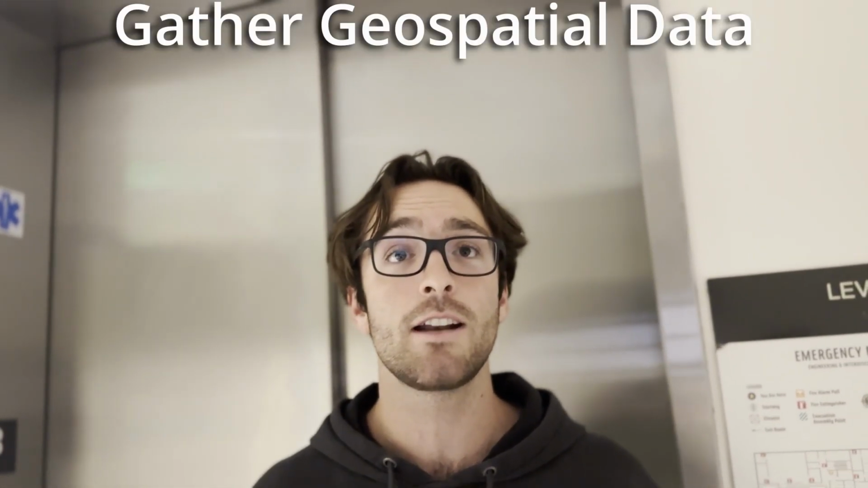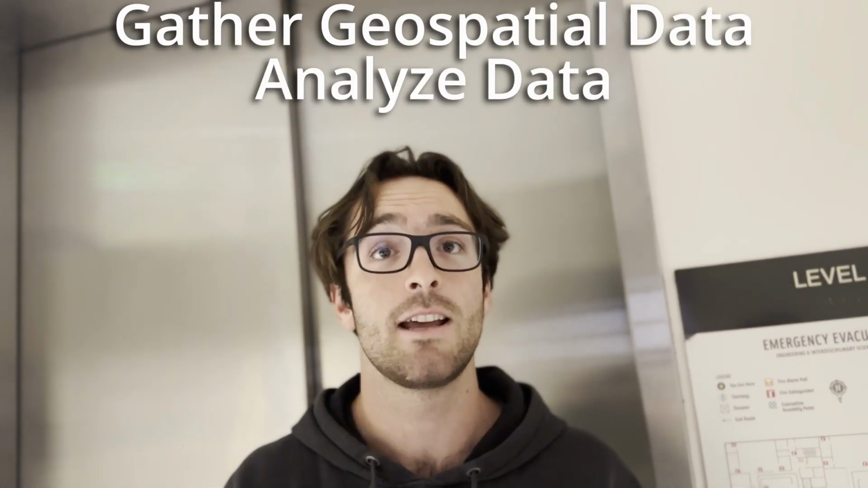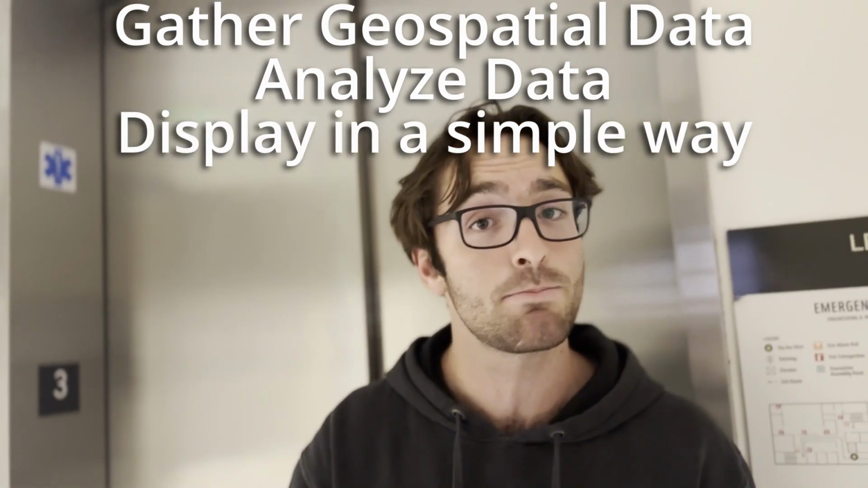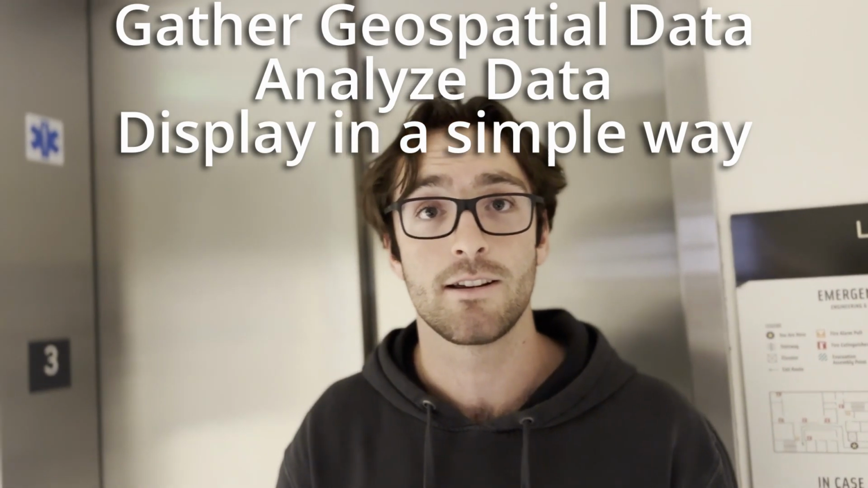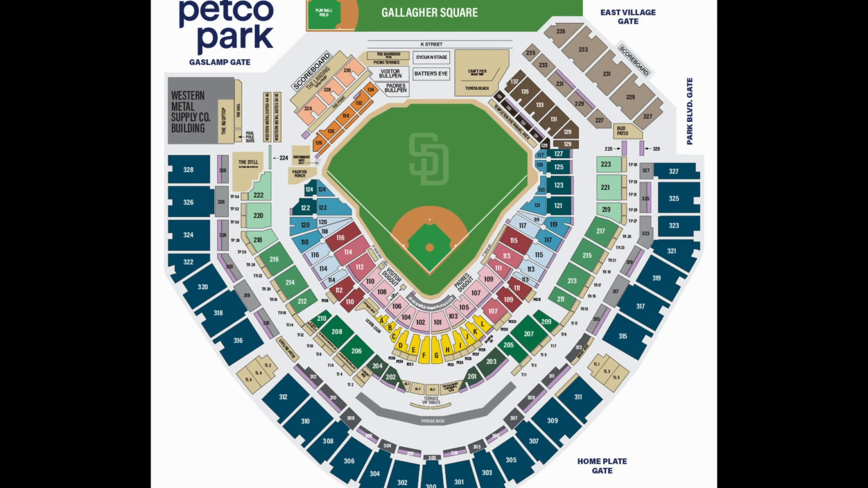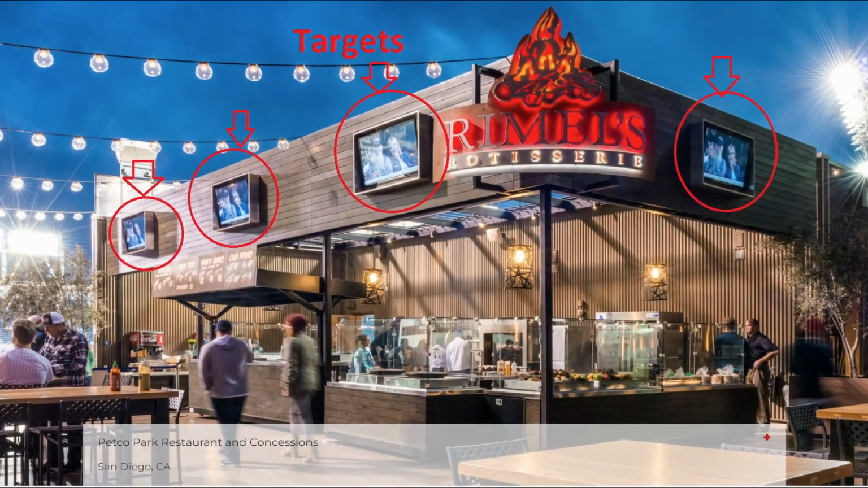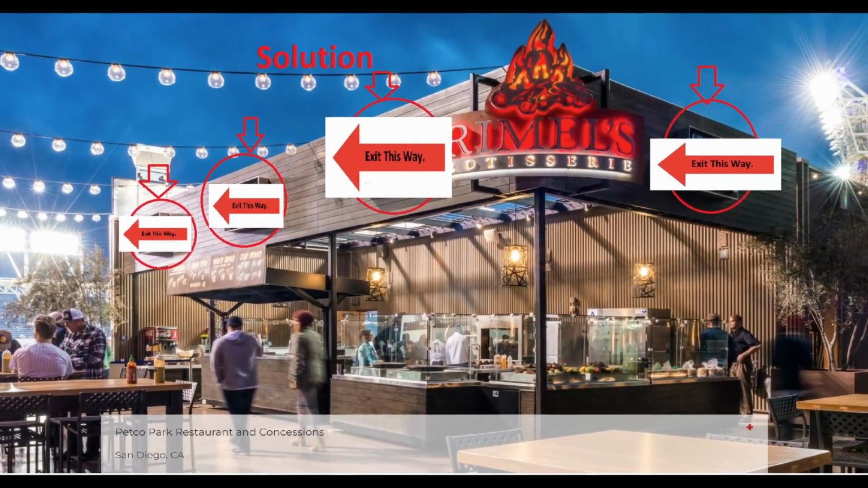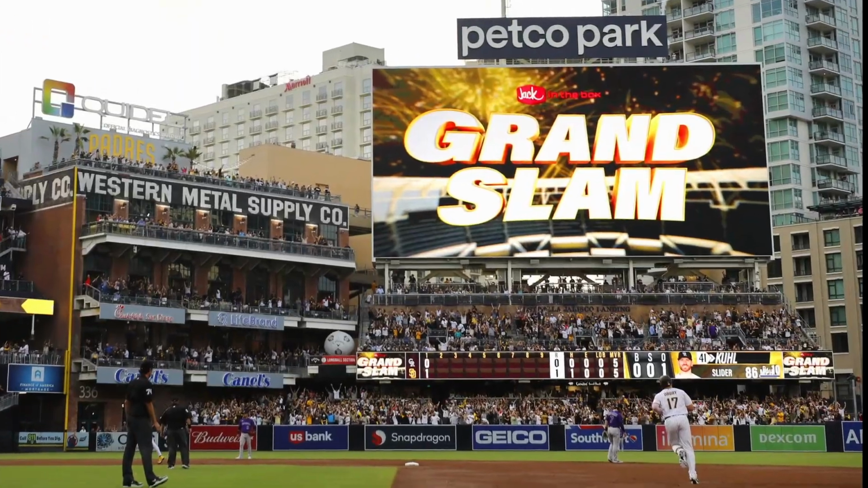Being able to integrate the data that we've gathered, unite it, and display it in the simplest way possible allows for the crowd to make the best possible decision without thinking. Attacks can happen at any location in the stadium. For example, it could be behind home plate, in the visitor's bullpen, or even in the nosebleeds. Being able to identify the location of the attack would allow for disabling certain exit nodes and redirecting crowds to the nearest available exit through in-place infrastructure such as concession stand TVs, or even the Jumbotron.